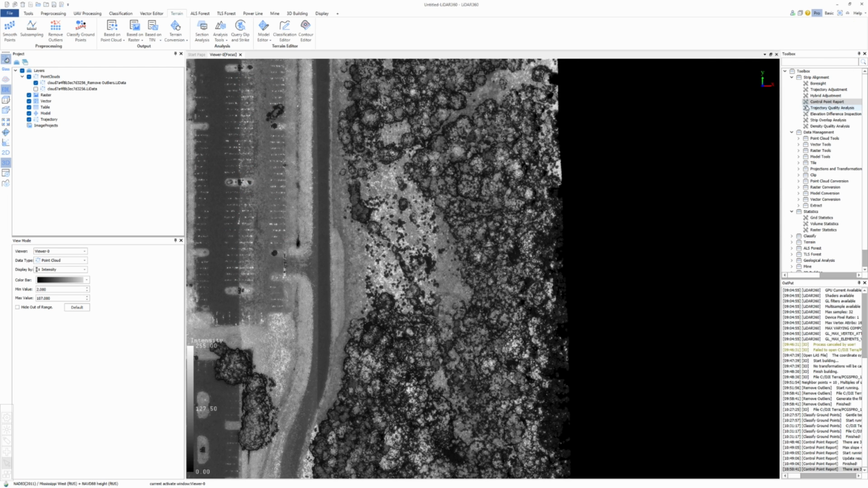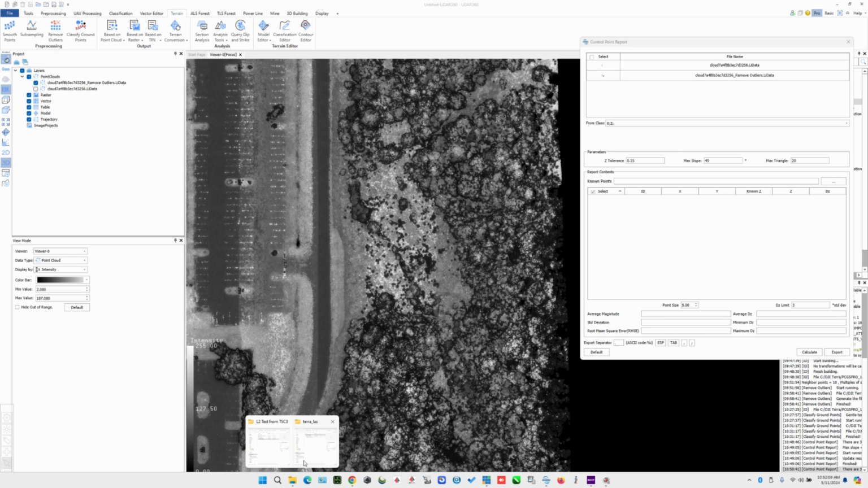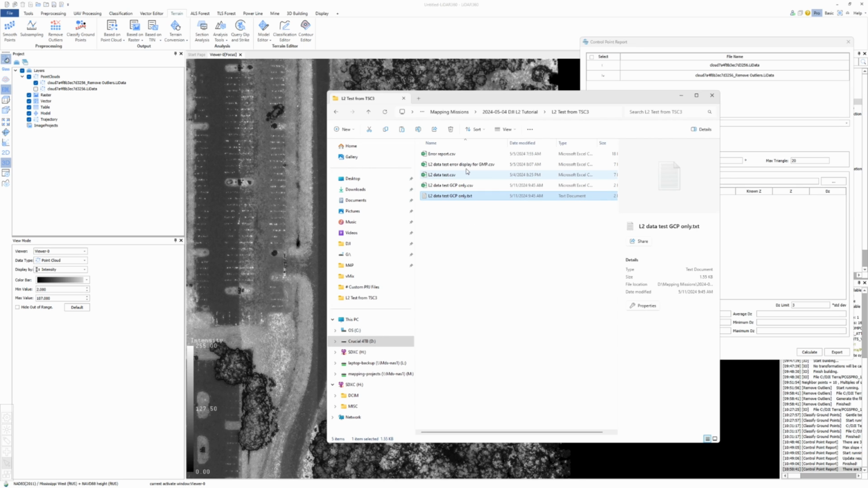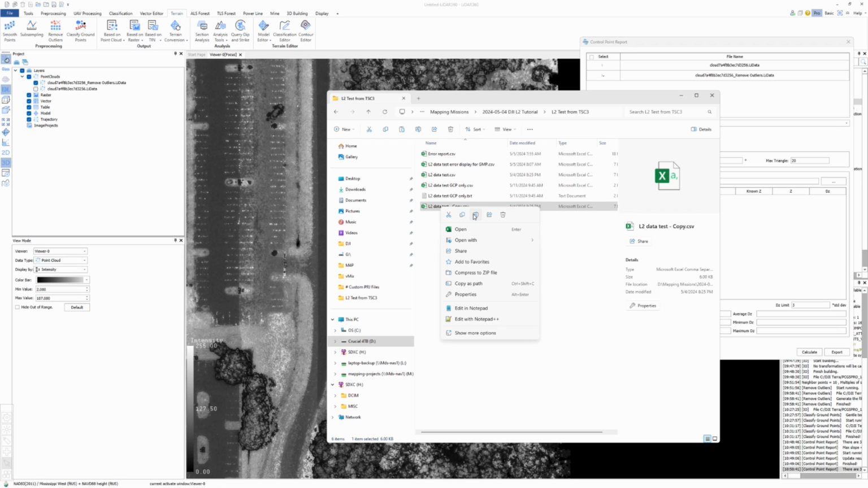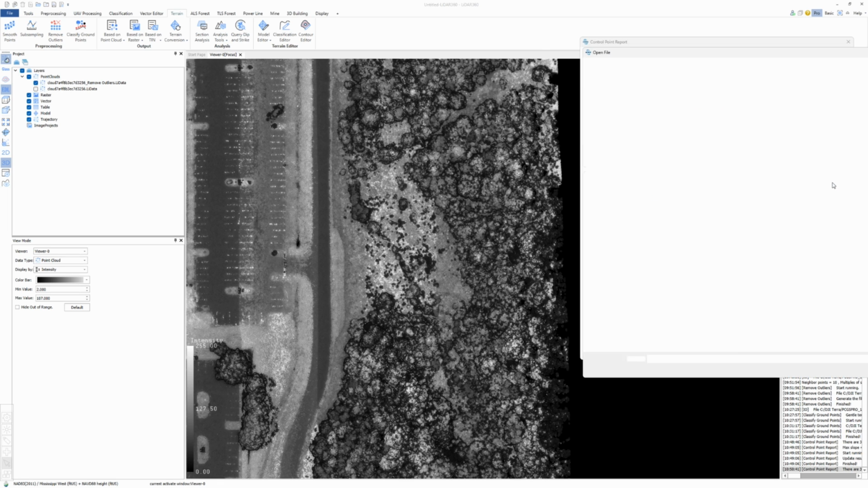All right, so now let's go back to control. One thing I need to do is I need to make a copy. So this one here, because it has to be a text file for LiDAR 360. Okay. All right, now let's bring this in.